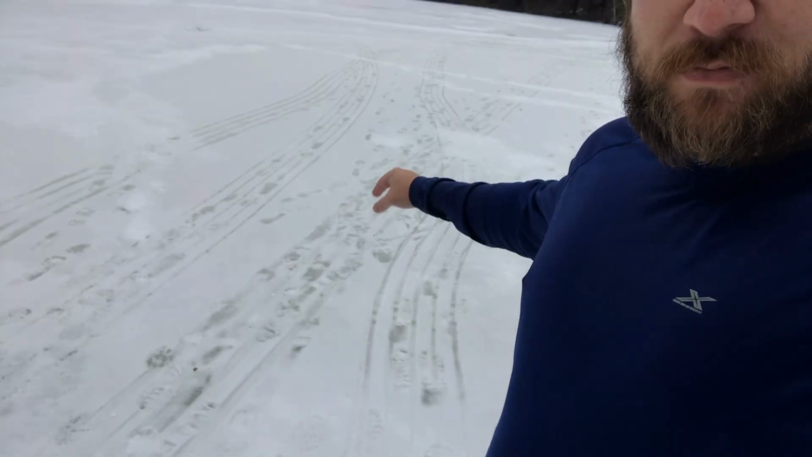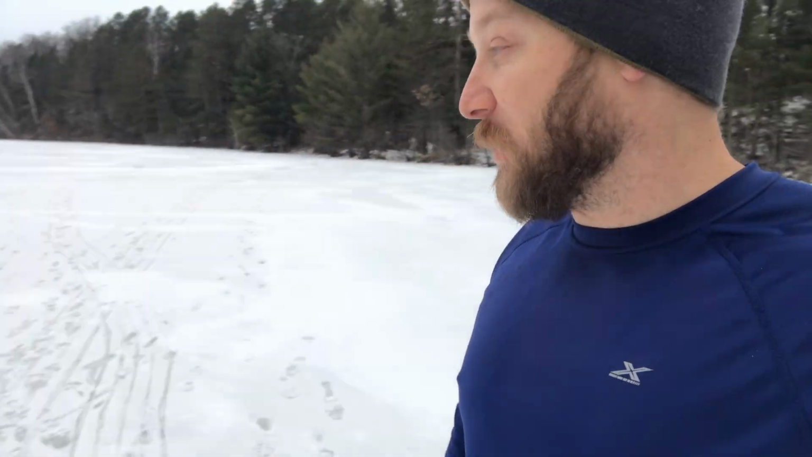Otherwise, I'm gonna spud around, even though it looks like a couple people have been around here. I know the ice is taking a beating over the last week or two, and hopefully I can get out and drill some holes and find some fish. These guys are colorful fish, by the way. Well, I can just say I'm on a trout lake, but these guys are a little bit bigger than normal.